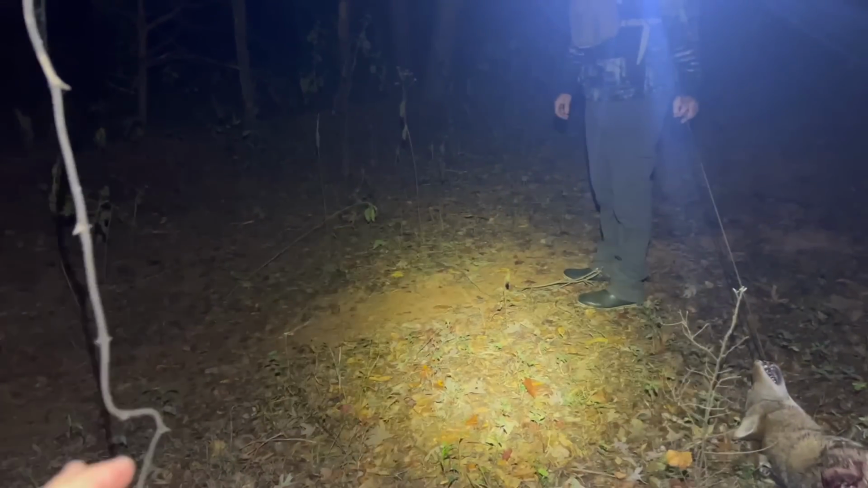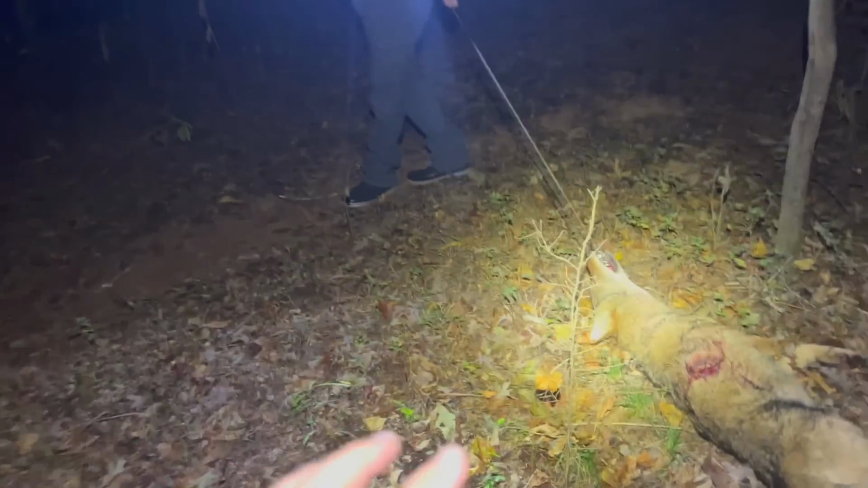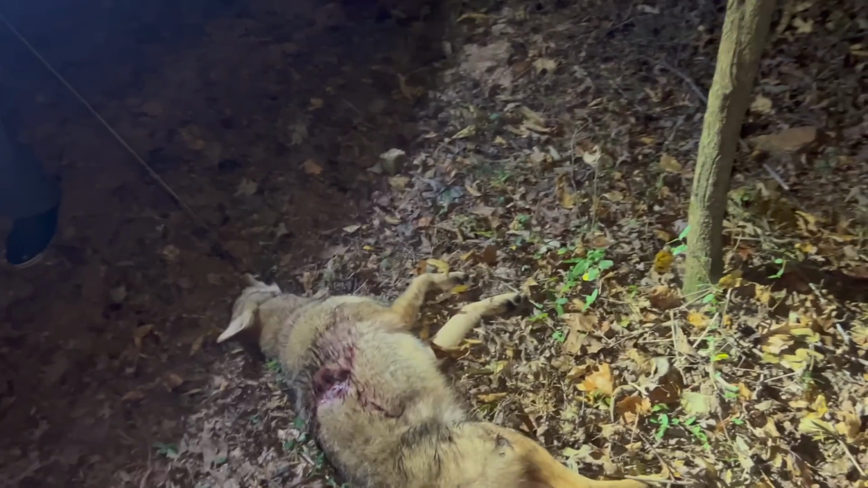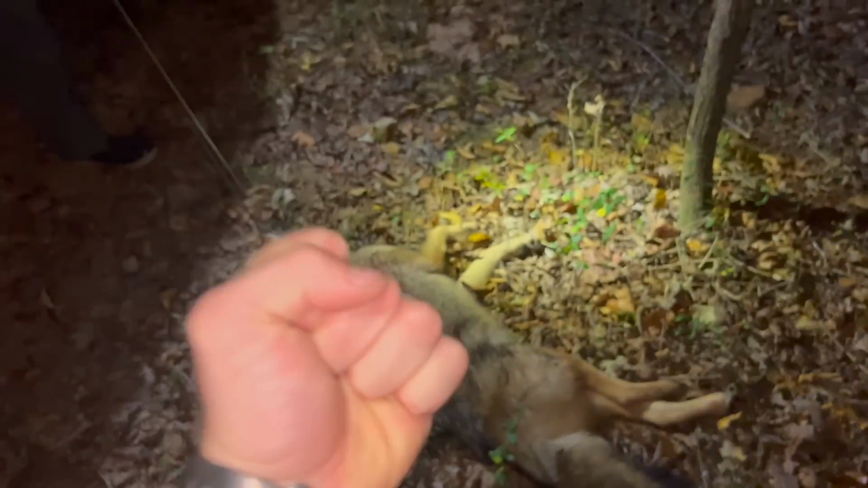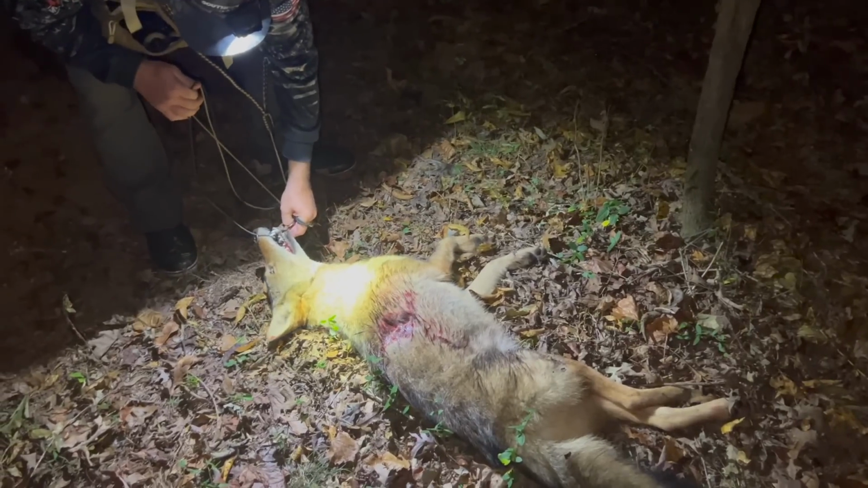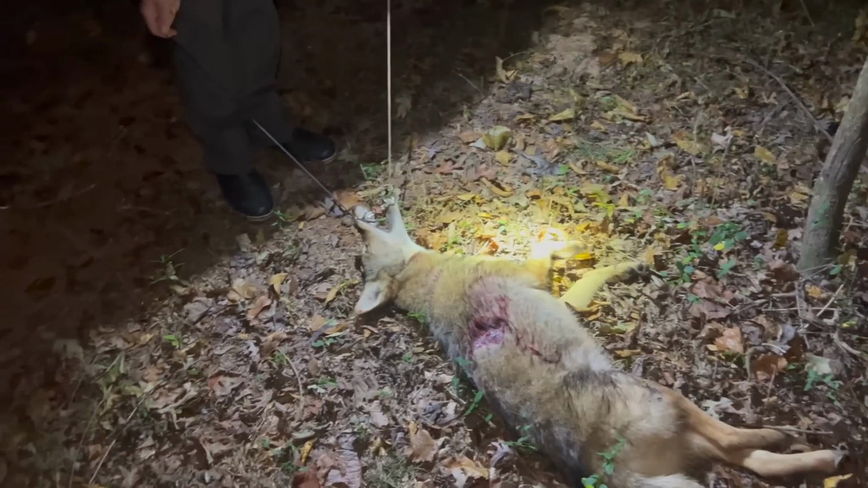So he's able to punch through this, whereas if my bullet hits this, it's going to explode, which is what it's designed to do. It does really good internal damage, but Guffy's just holds together a lot better. The only downside is sometimes you get a little bit of a runner because that bullet stays together so hard it blows all the way through that coyote from one end to the other, which is rare that we get a dog that runs. And if he does run, he runs basically like what this one did. He ran 5-10 yards or whatever and died, and we were able to find him no problem.